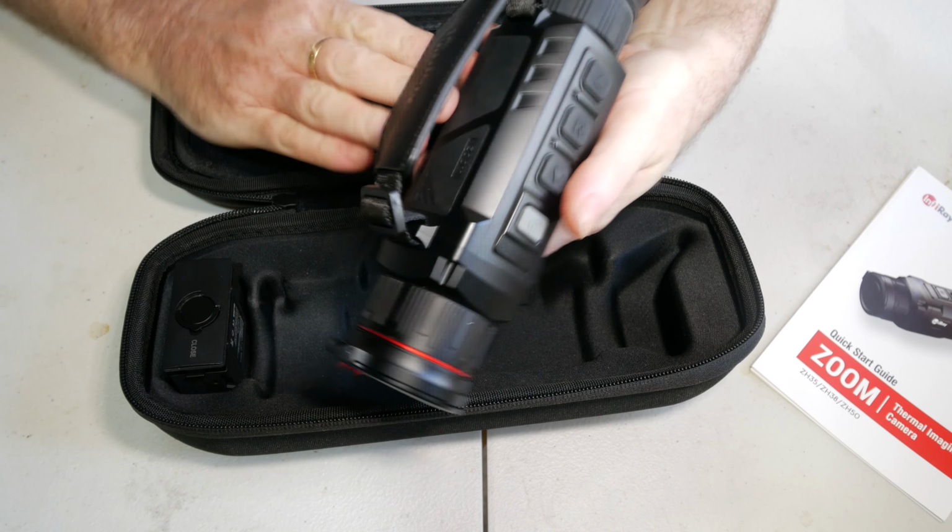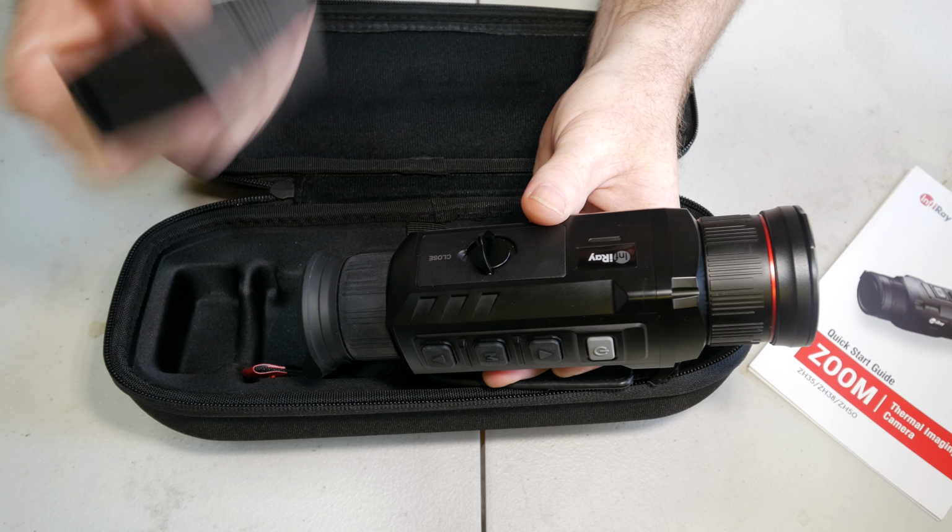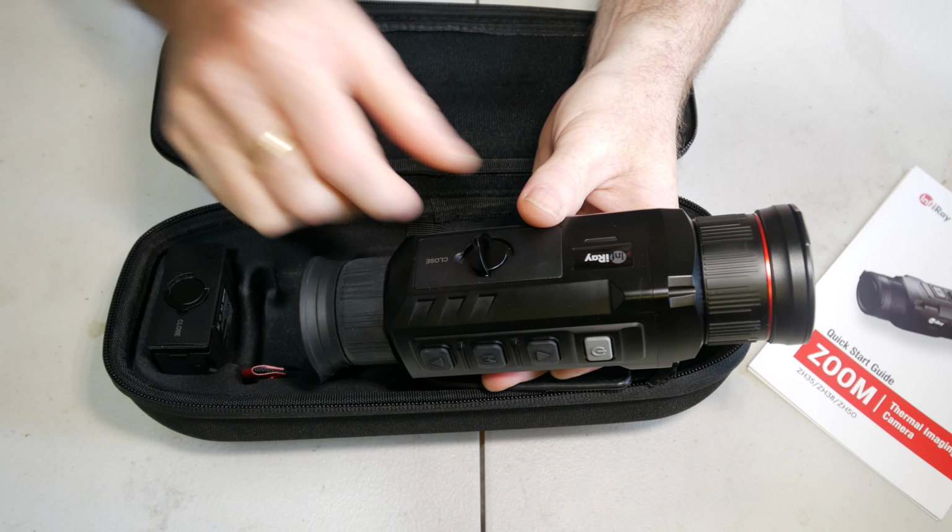The battery, so it's pretty much this. You turn it and you pull it out. It's quite stiff to do, so I won't do it, but it is changeable readily enough in the field.